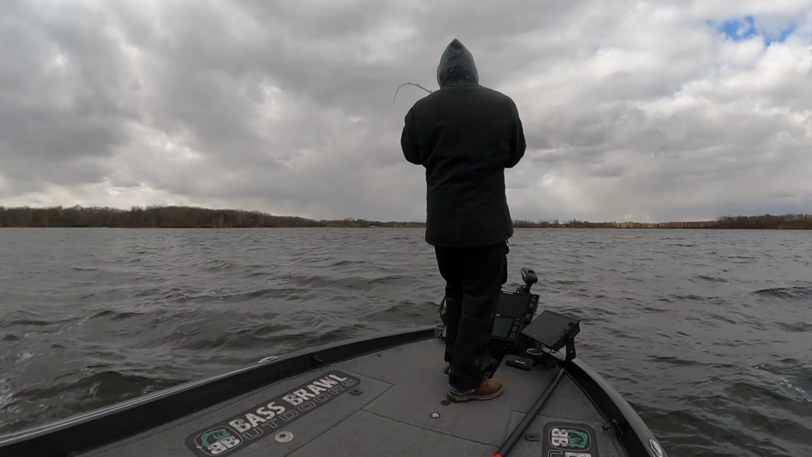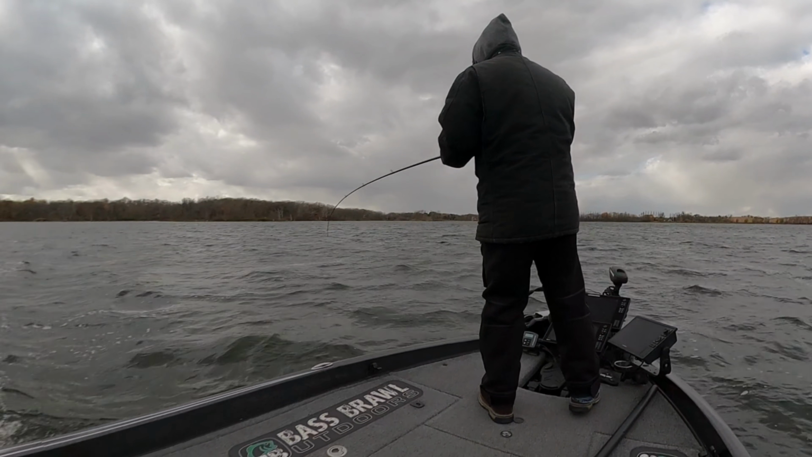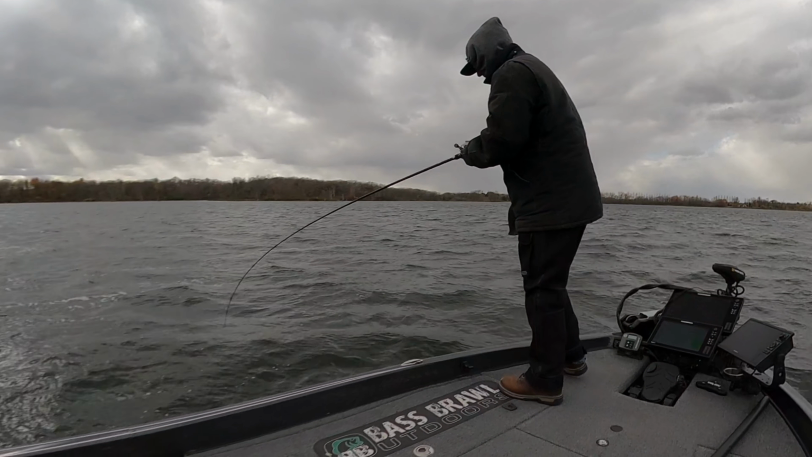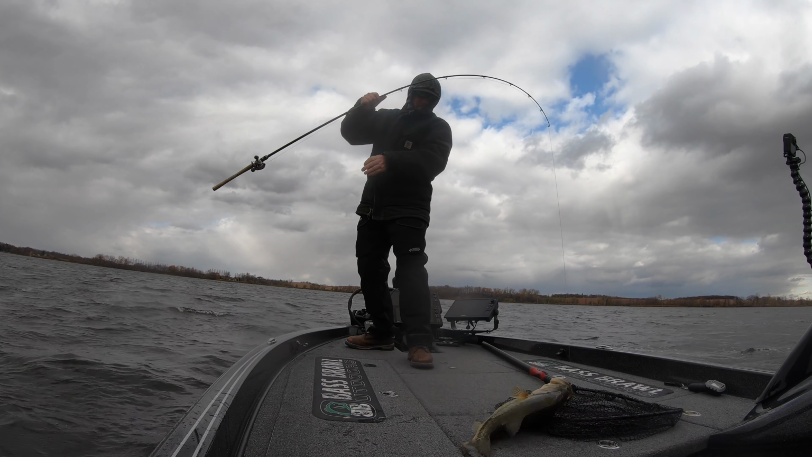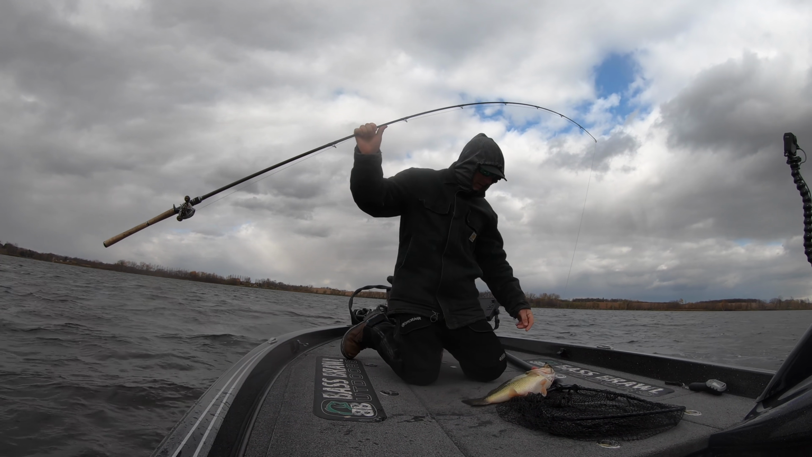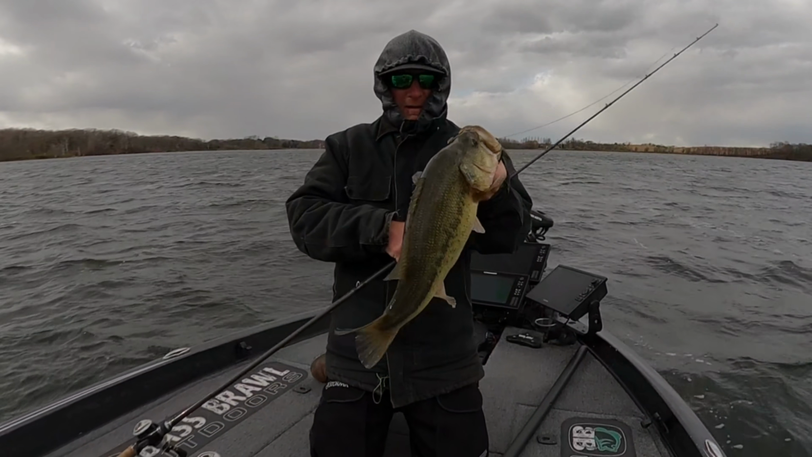Oh. Oh, shoot. I couldn't tell how big it was. He was coming straight up at the boat and I was trying to get the spot lock back on.